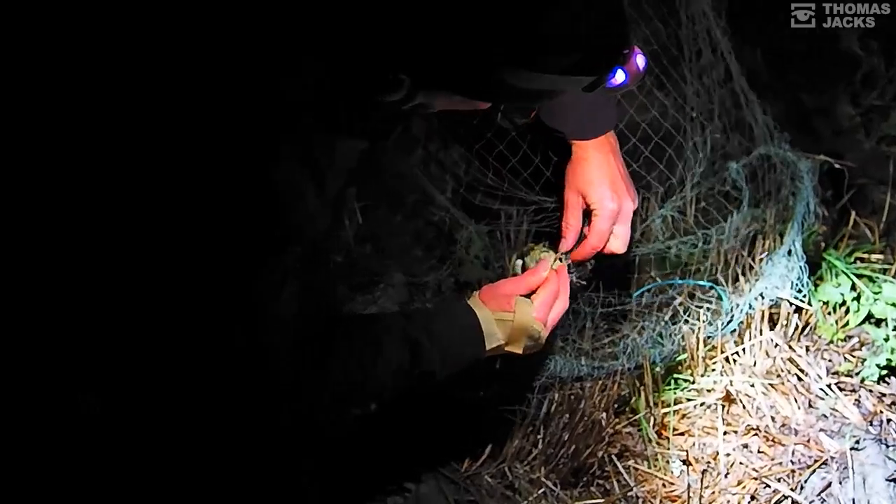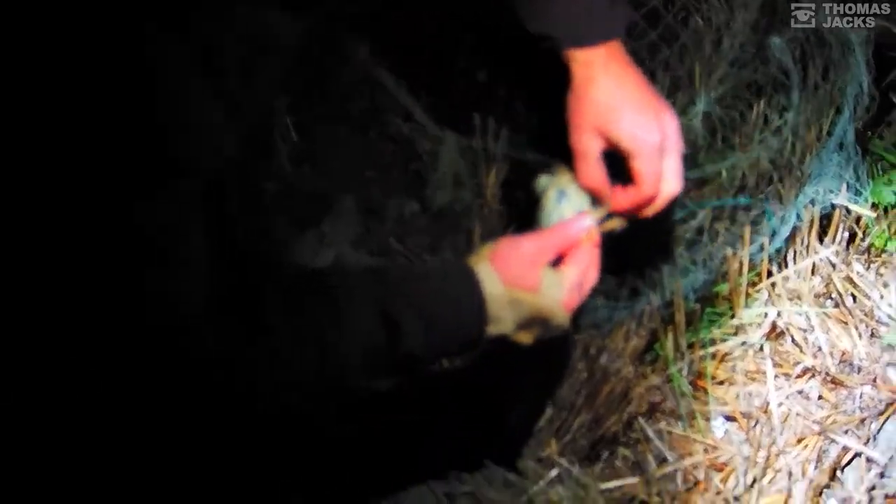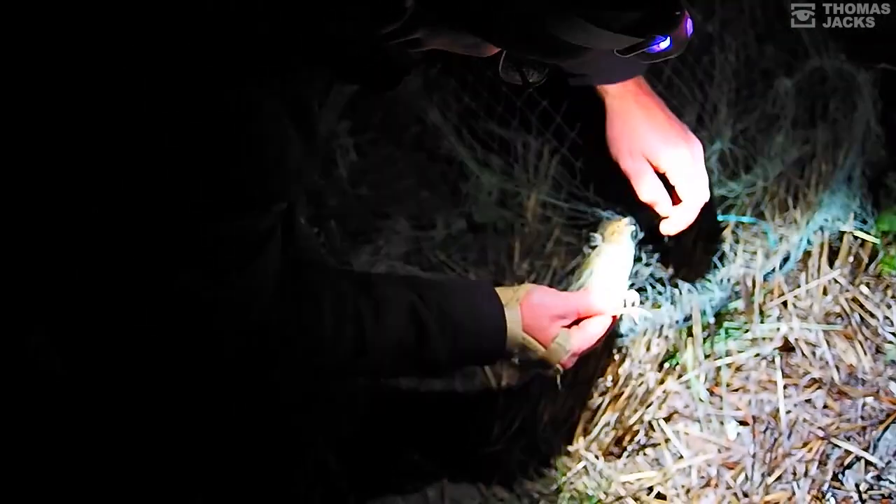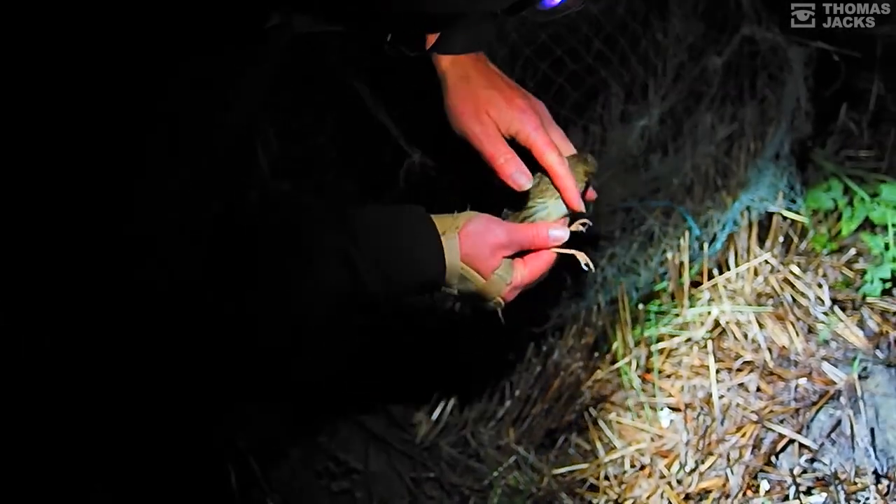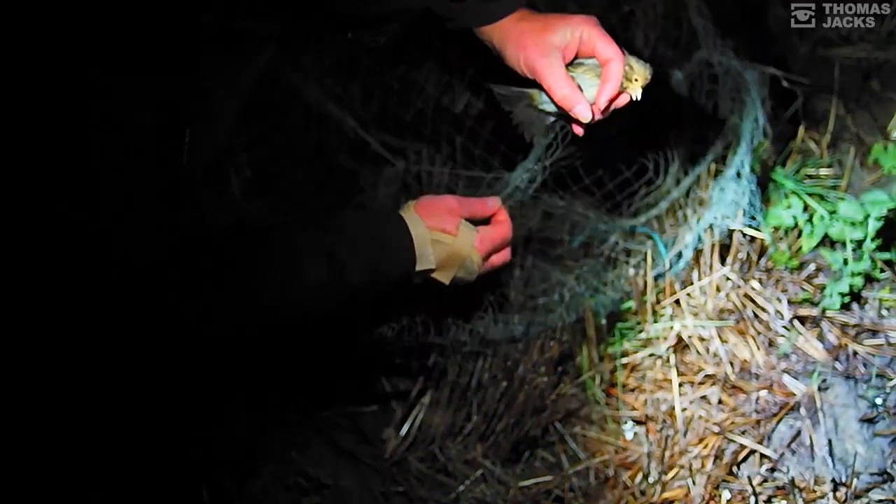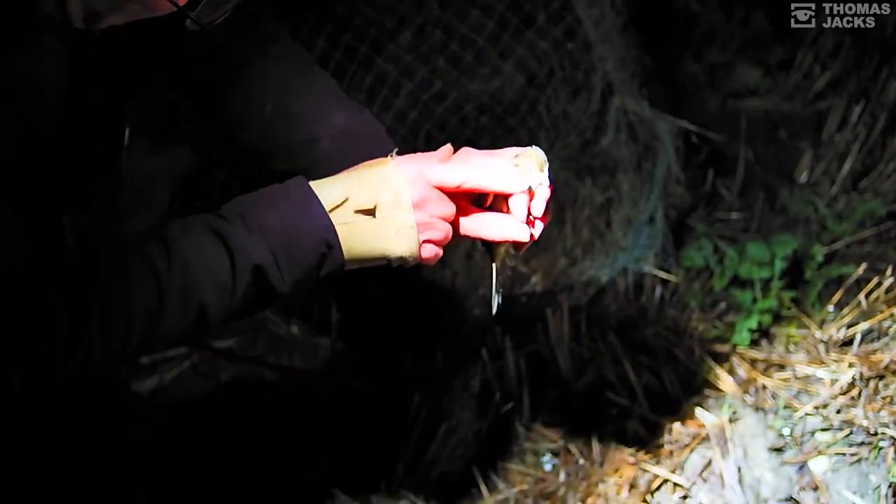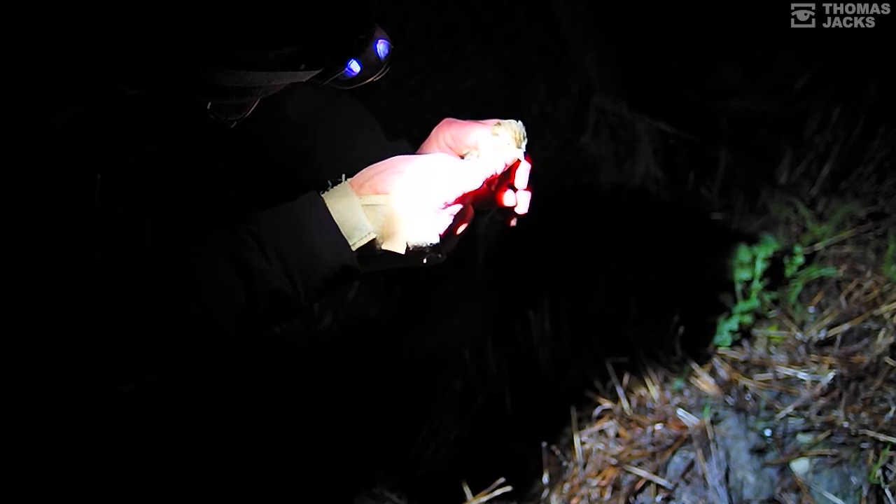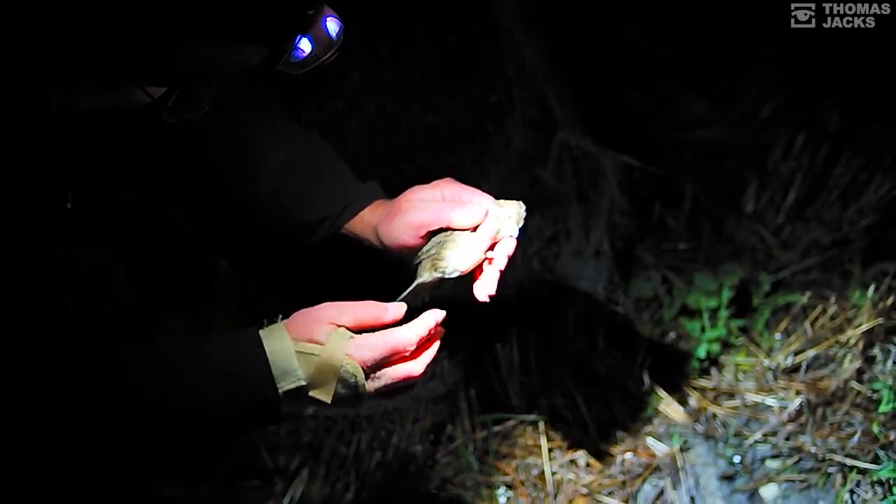So then I looked at its bill, and a skylark's got a very slender bill, but a corn bunting has got this big thick bill, perfectly designed for eating barley. It's what they like to eat. And we're operating in a barley field. Locally, this is known as the barley bird. It does look like a skylark a bit. But look at the thickness of the bill. This bill is very thick and it's got a lump that sticks down in the middle. It's perfectly designed to crush barley.